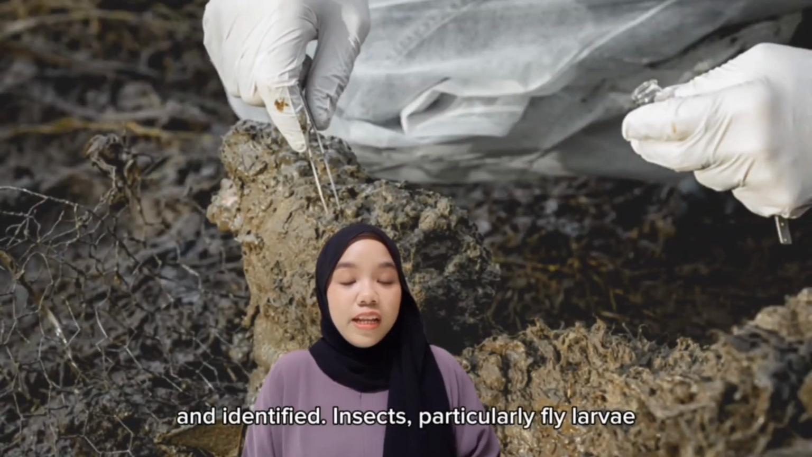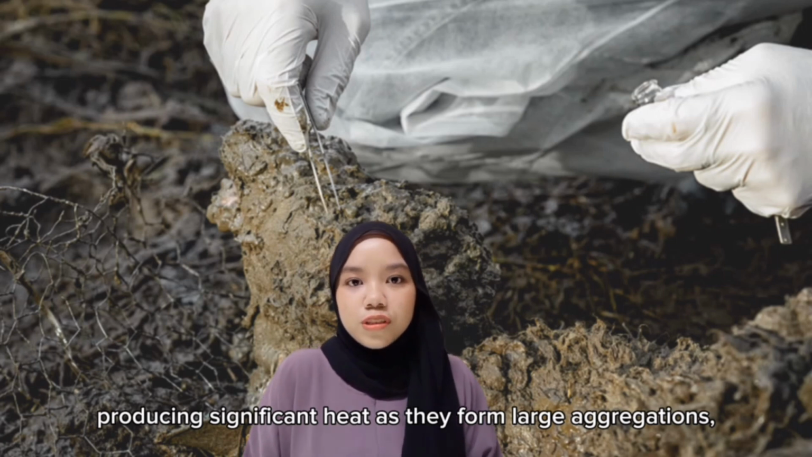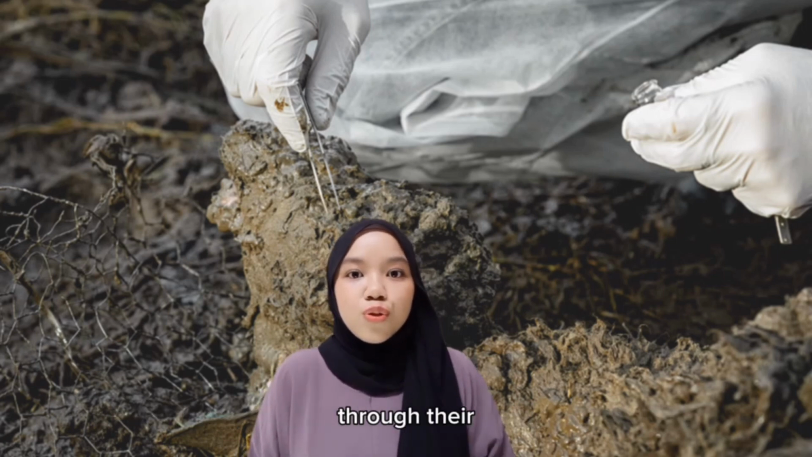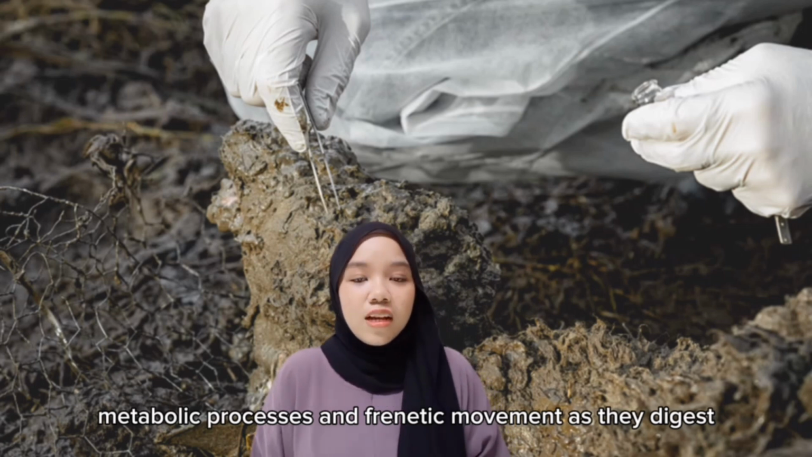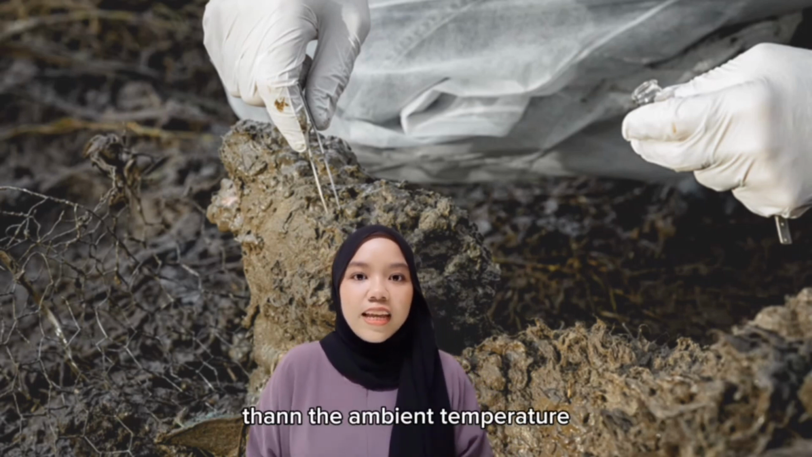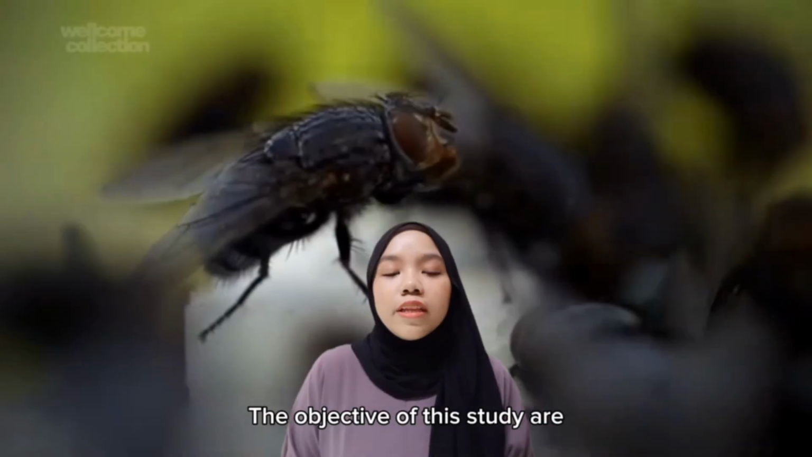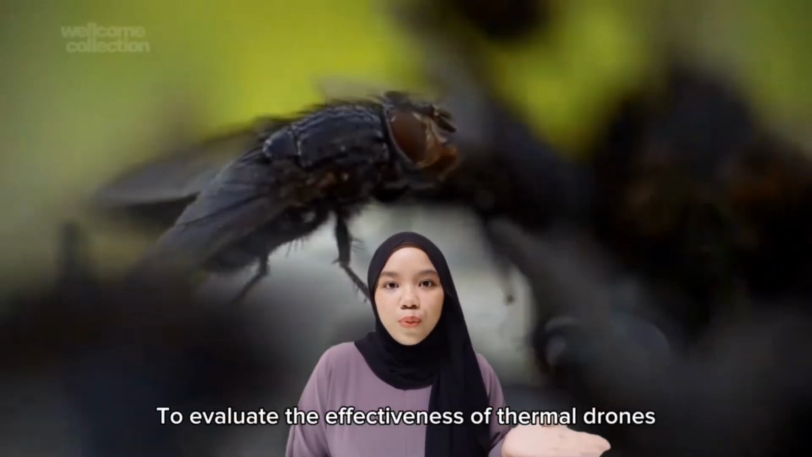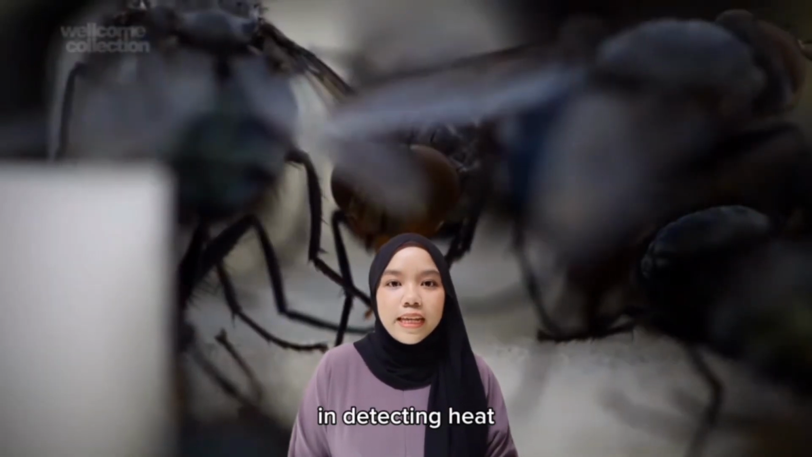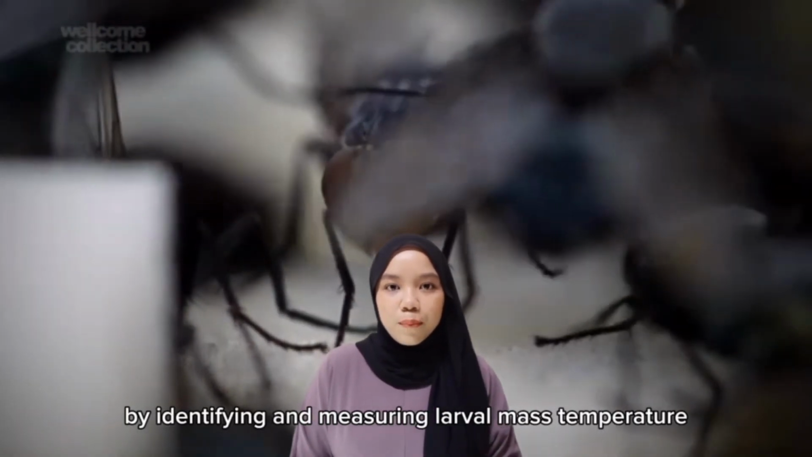Insects, particularly fly larvae, are often the first colonizers of decomposing remains, producing significant heat as they form large aggregations known as larval masses through their metabolic process and frenetic movement as they digest the decomposing tissue. This heat, known as the larval mass effect, is higher than the ambient temperature and can be detected using thermal imaging. The objective of this study is to evaluate the effectiveness of a thermal drone in detecting heat signatures from a decomposing carcass by identifying and measuring larval mass temperature.